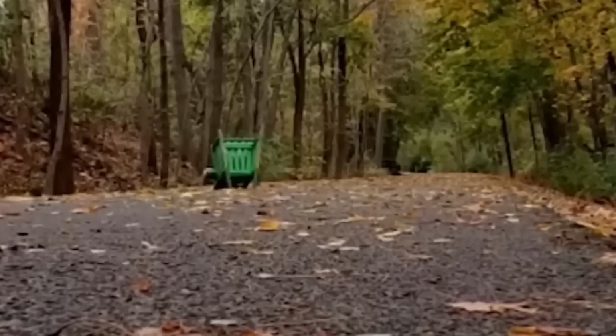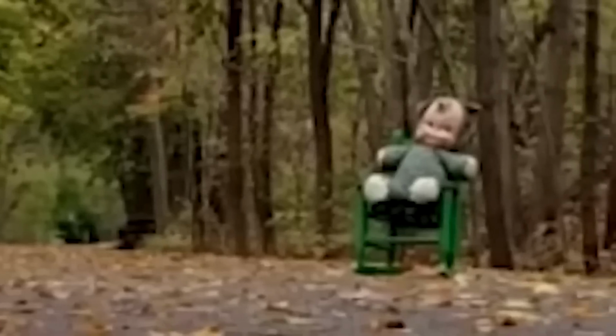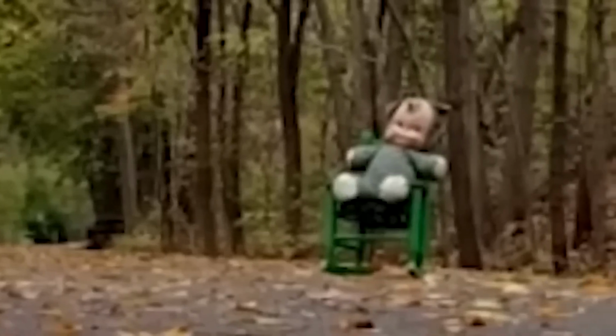The creepy doll appears to be staring directly at the camera when suddenly it violently topples over, as if pushed by an invisible force. Looking closely, there are no strings, wires, or anything else that could have caused the doll to fall. It simply falls on its own. While this footage may not be entirely convincing, it is undeniably eerie.